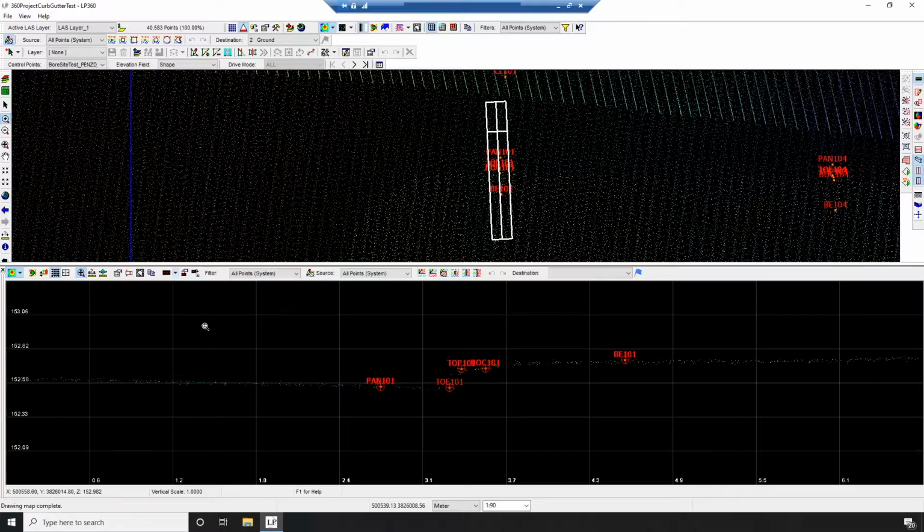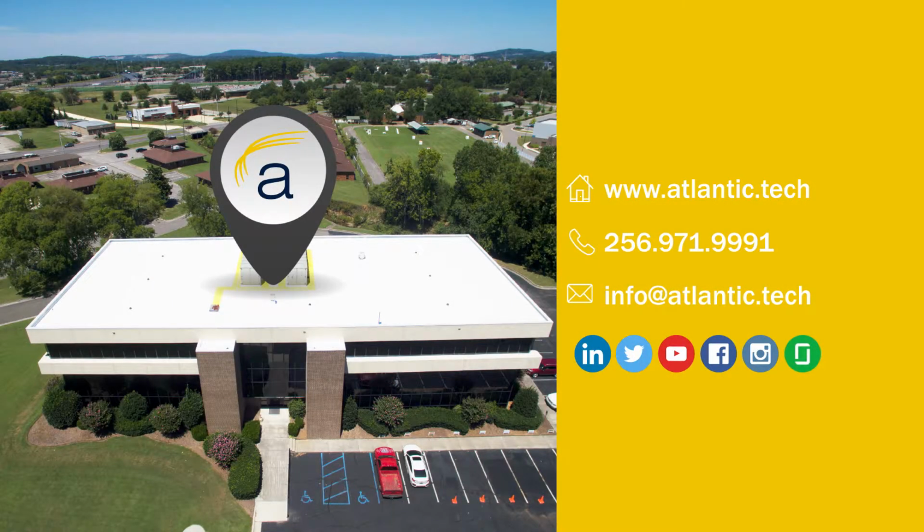Hopefully this was helpful in discerning how well LiDAR projects can fit to field collected survey, and I hope that we can prove that this solution is a great option for any client, for any project.